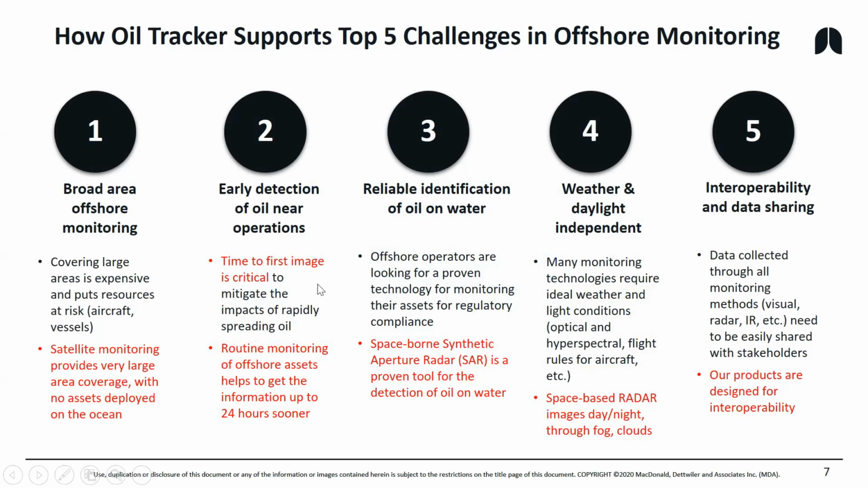And maybe sometimes the ships are transponding and sometimes they aren't. So we do ship tracking with RADARSAT-2 when we do oil slick tracking.